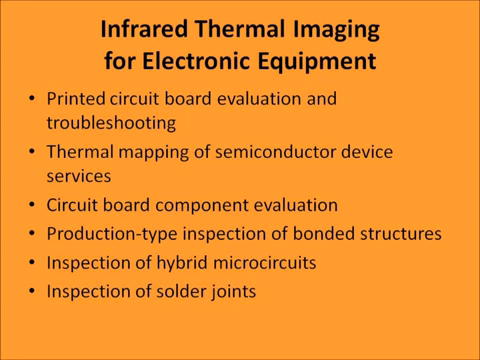Infrared thermal imaging for electronic equipment can be used for printed circuit board evaluation and troubleshooting, thermal mapping of semiconductor device surfaces, circuit board component evaluations, production type inspection of bonded structures, inspection of hybrid microcircuits, and inspection of soldered joints.